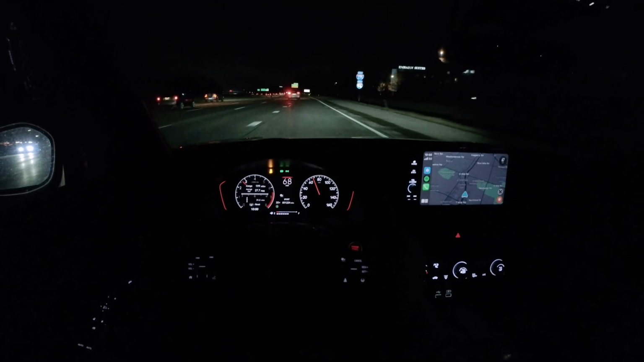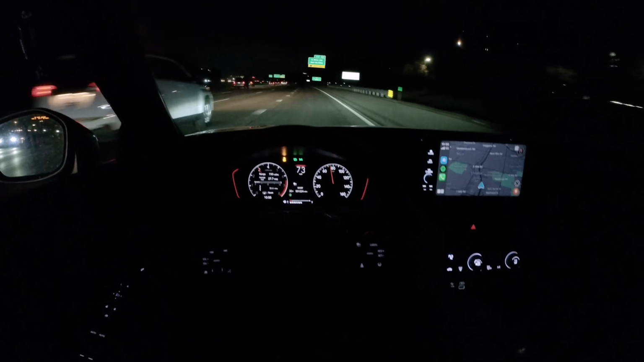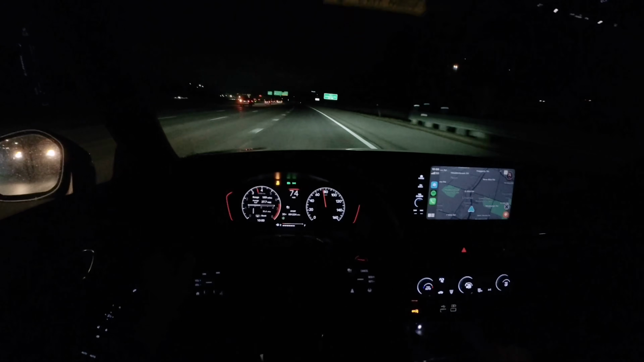Power band's pretty linear. It does encourage you to rev it out a little bit, which I do like. There's not a ton of torque at low revs. In that sense, it feels like a Honda.